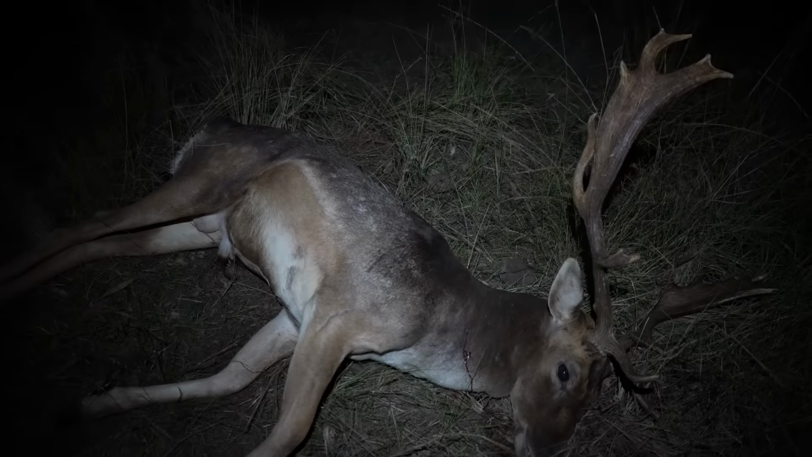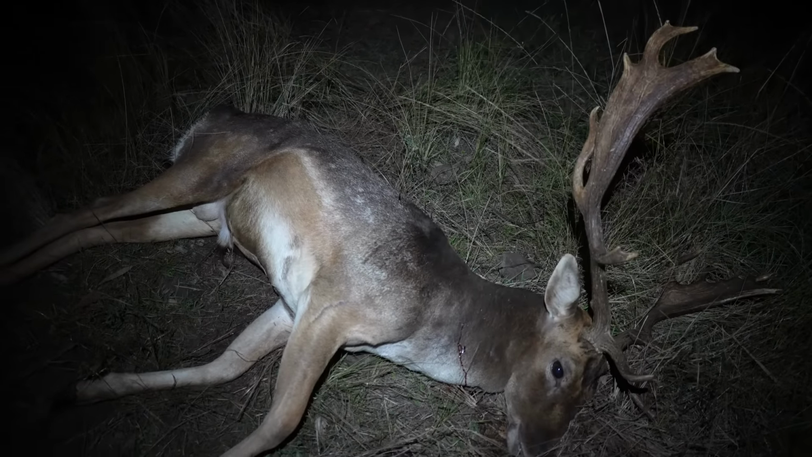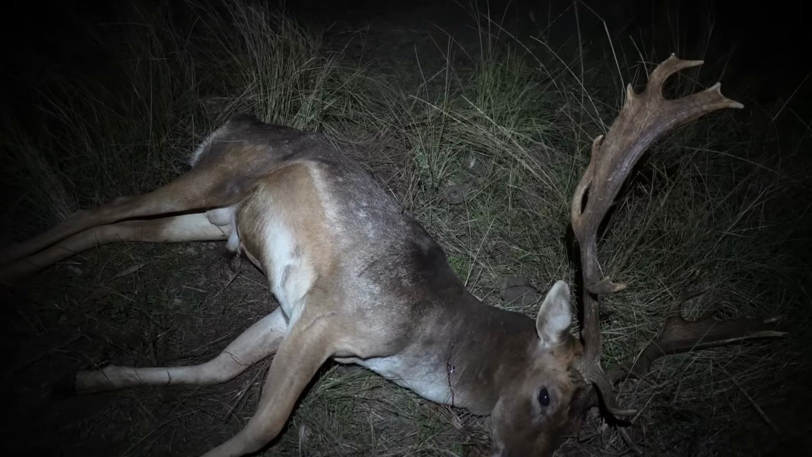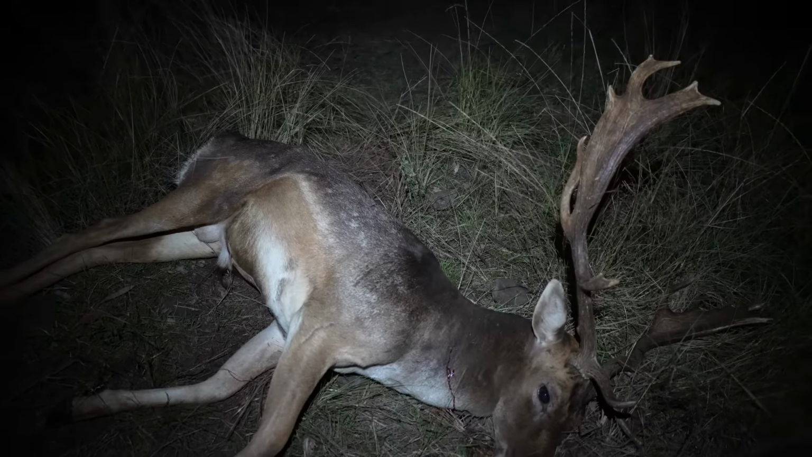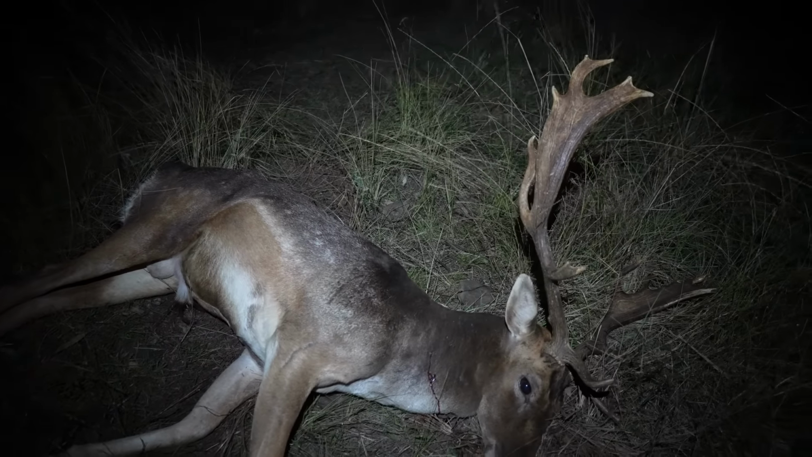He's not a half tidy buck, this fella. He's got a lot of length, big cleft on that right side, very clean neck shot. I'll get a heap of meat off this guy. I do get asked that. What do I do with the deer when I am culling them? Well, I take as much as I can. No, I'm not a big fan of bucks in the rut, but outside of the rut, they taste unreal.